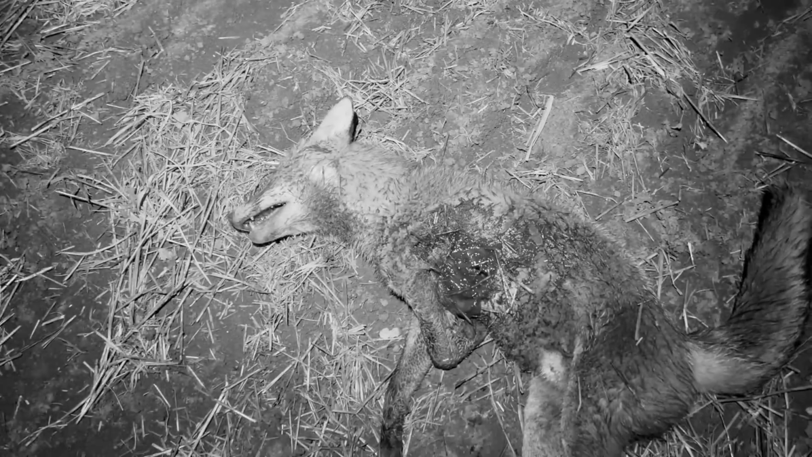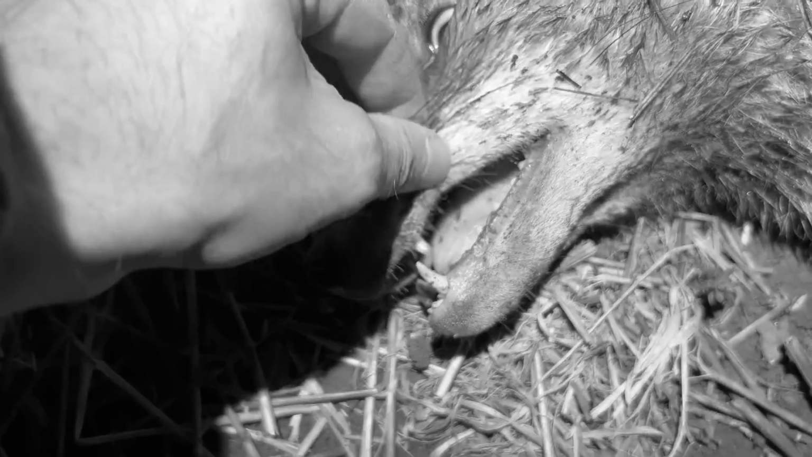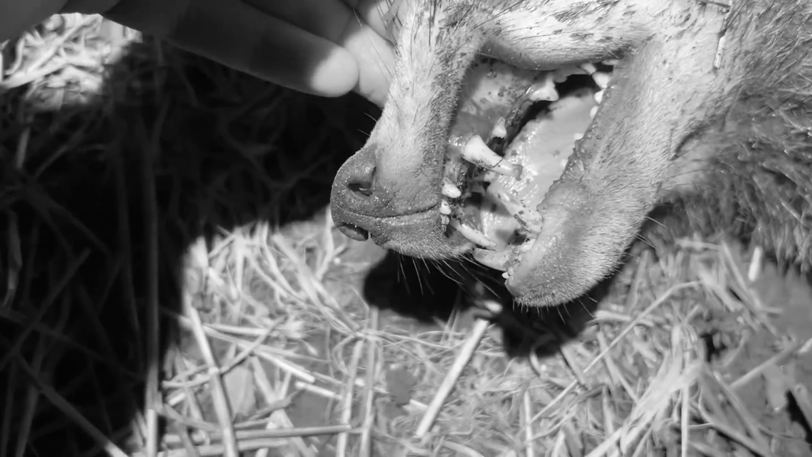This one managed to run a little way into this field. Not too far. But I think he saw us. Ooh, bloody hell. Yeah, that's an old timer, that one. Hasn't got much in the way of teeth in there. So yeah. Oh boy.